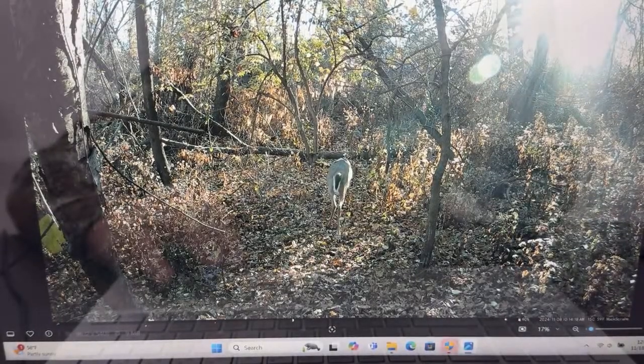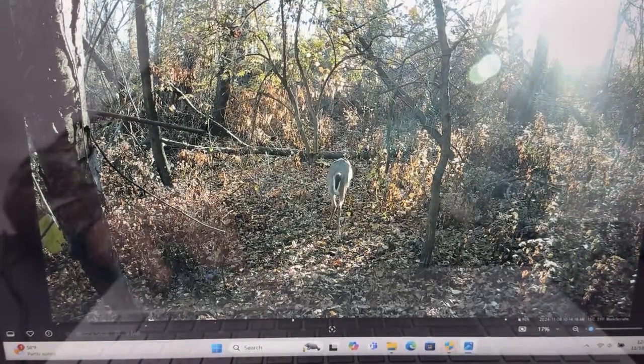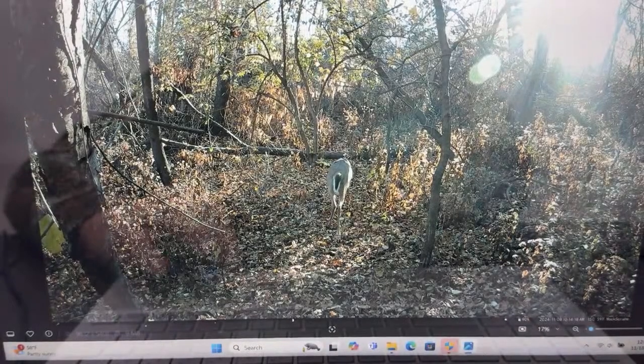I didn't cry at all on my surgery, but I did get a little hot and a little sweaty because that was kind of crazy looking at it and watching it. But there's my hand right there. I'm doing well. It's just very sore.